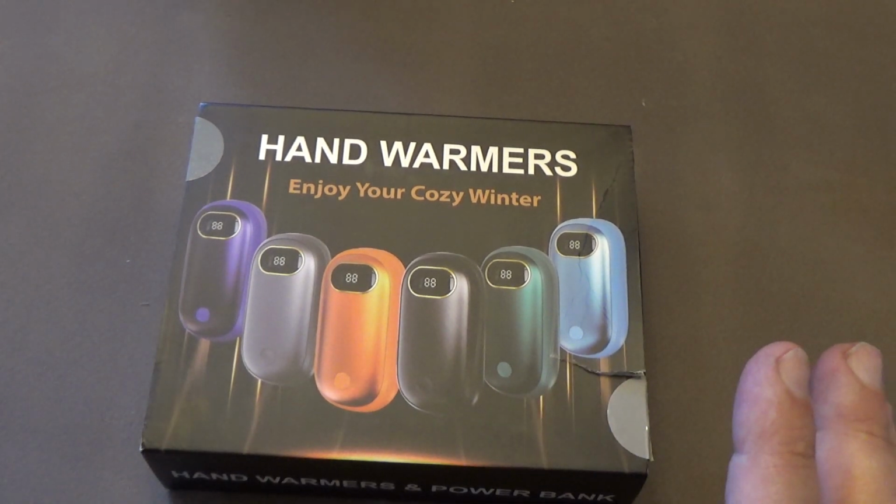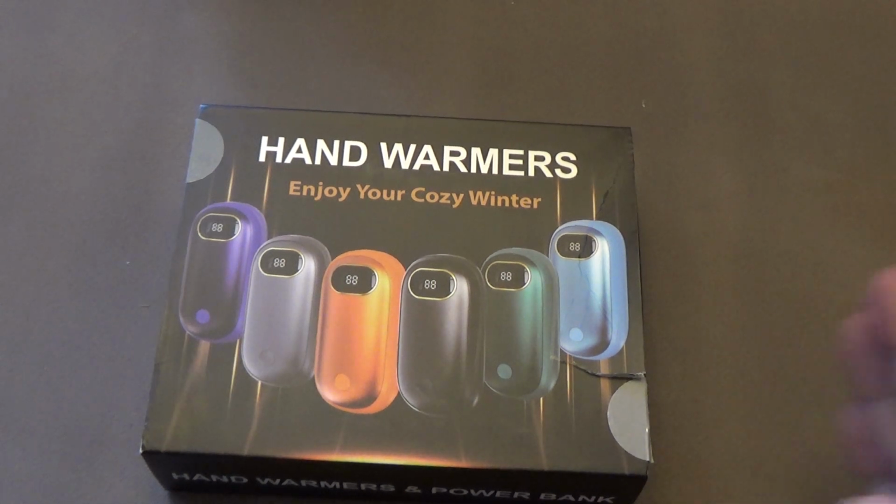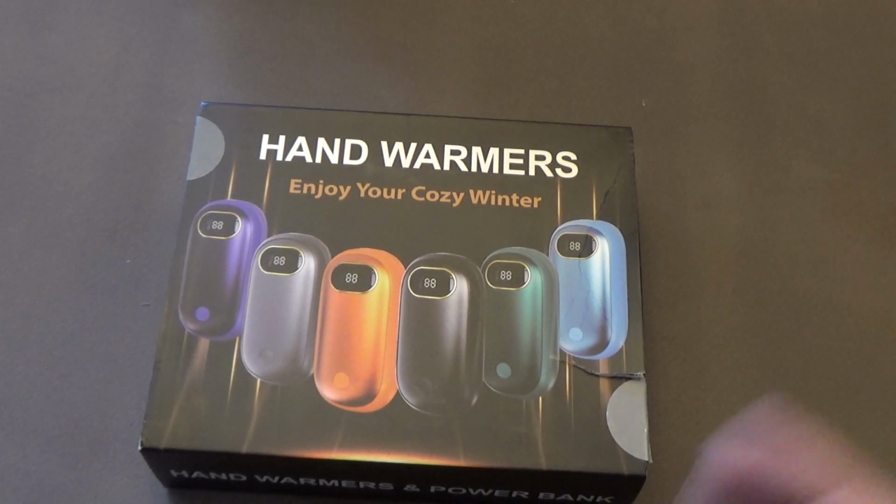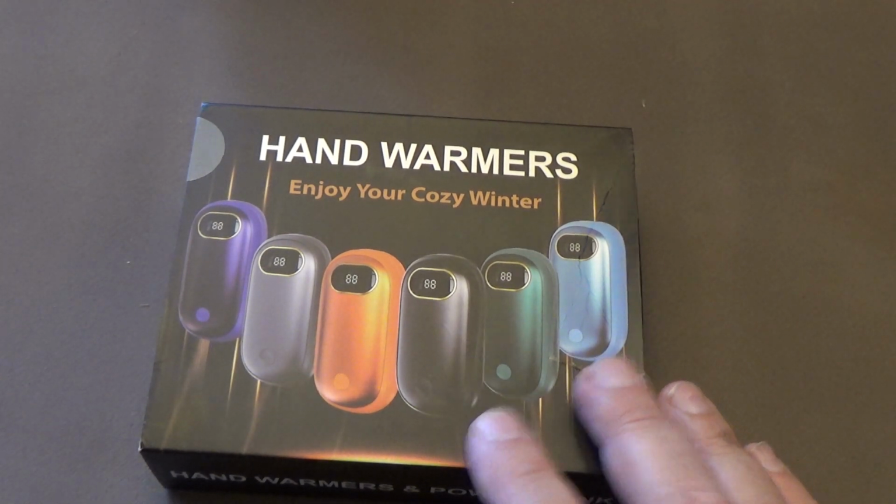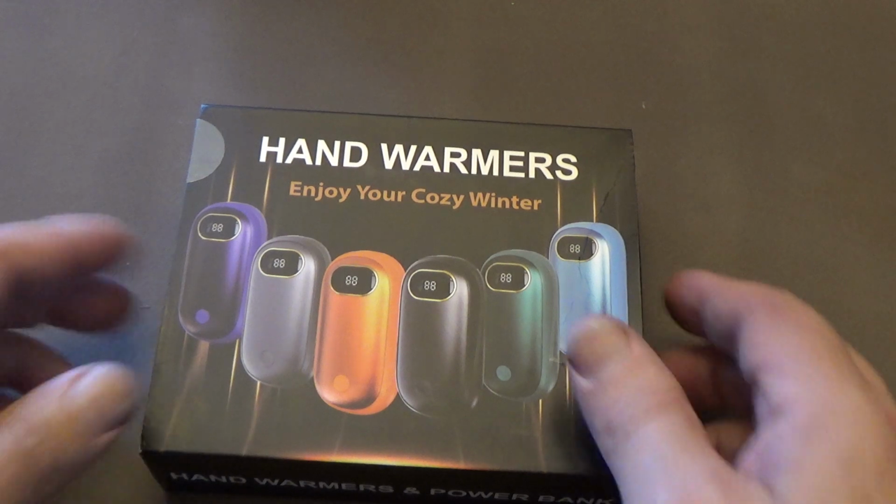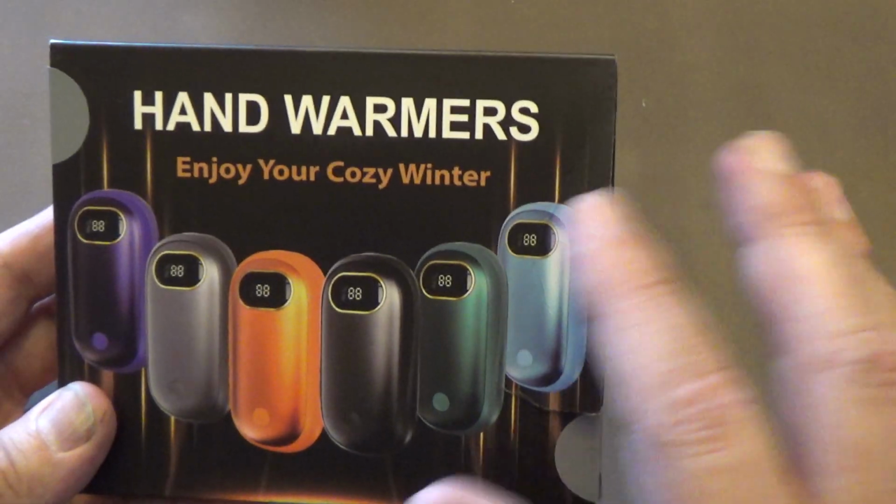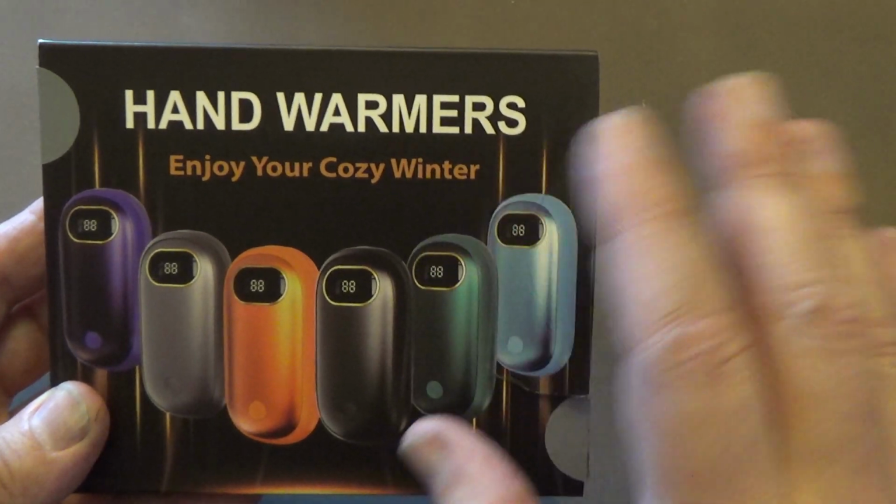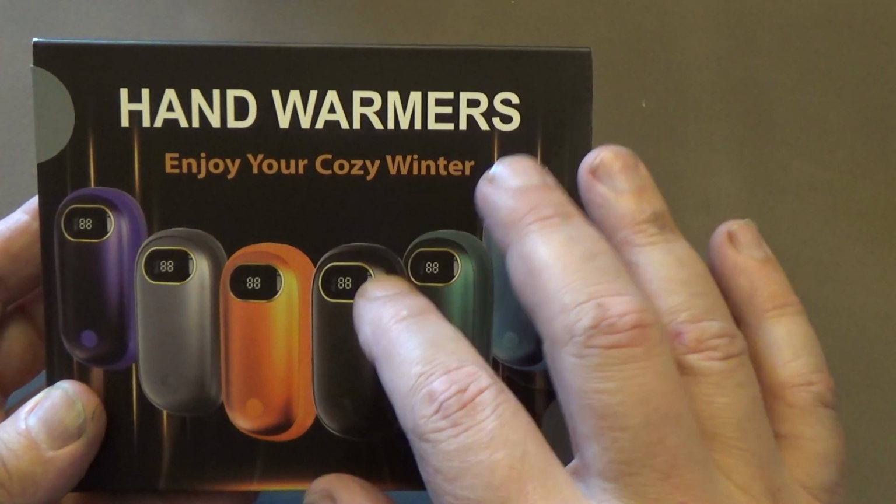You know, we're probably all familiar with the ones that either have a little carbon stick and you light it and it smolders and warms you up, or the ones that take lighter fluid, and those work great. Well, now they've got electric ones, and you charge them up. This is a set that I ordered, highly rated, which is why I ordered them. And for the price, I did a lot of looking. For the price versus what you get, this seemed to be a really good compromise.